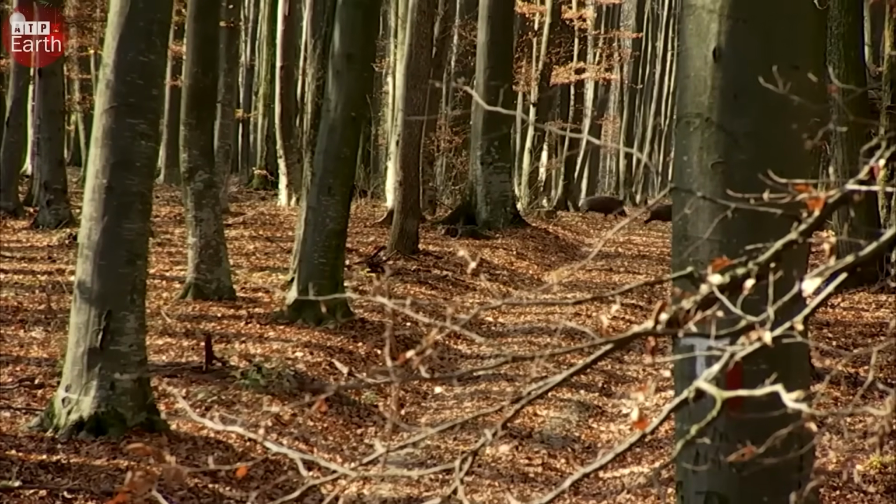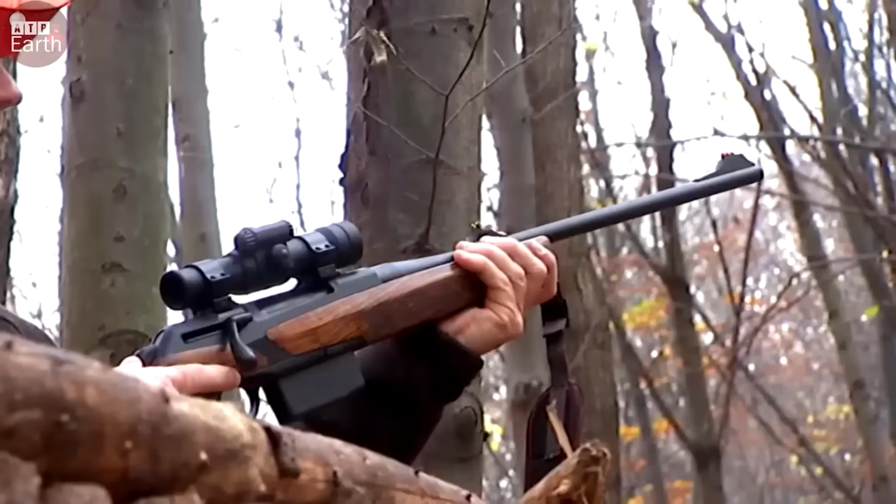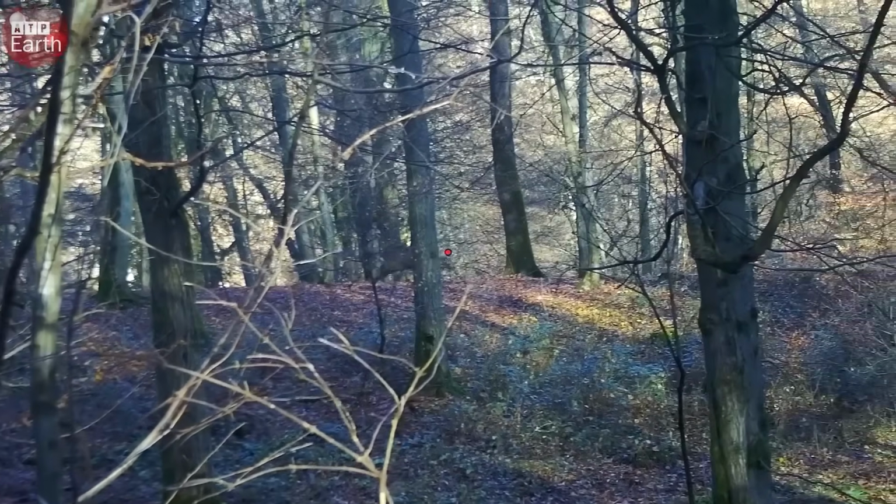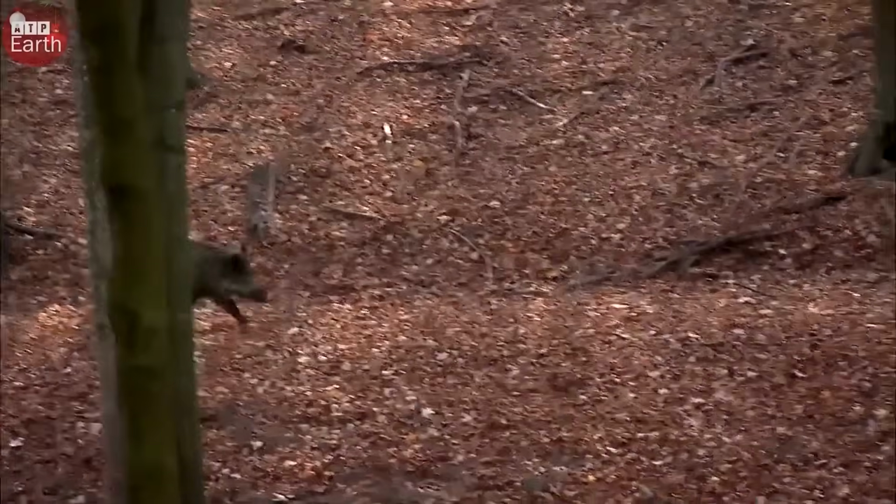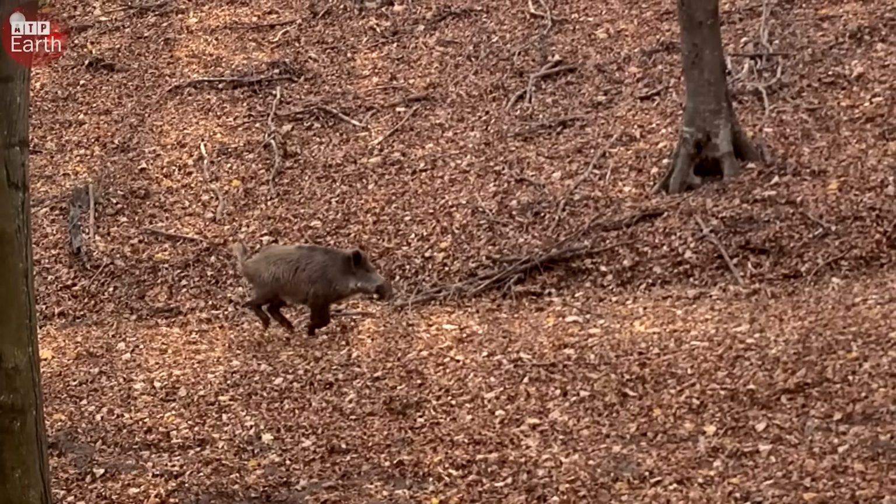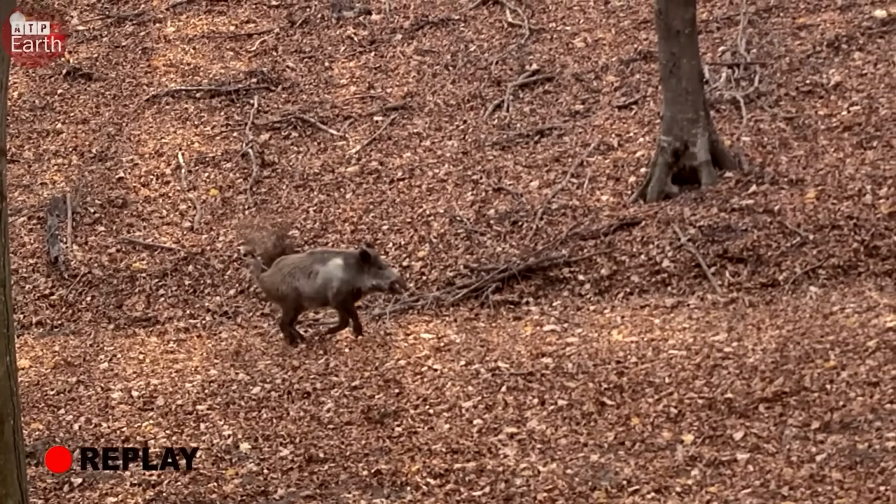We returned to the scene, driven by the memory of those ravaged fields. It reignited our determination. The team pushed forward, tracking, ambushing, and dropping more targets. Every gunshot meant one less threat to the land. One more victory for the farmers.